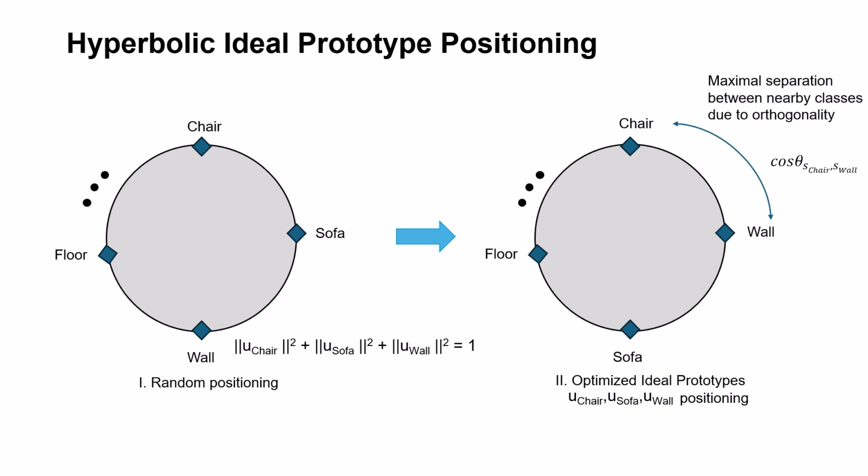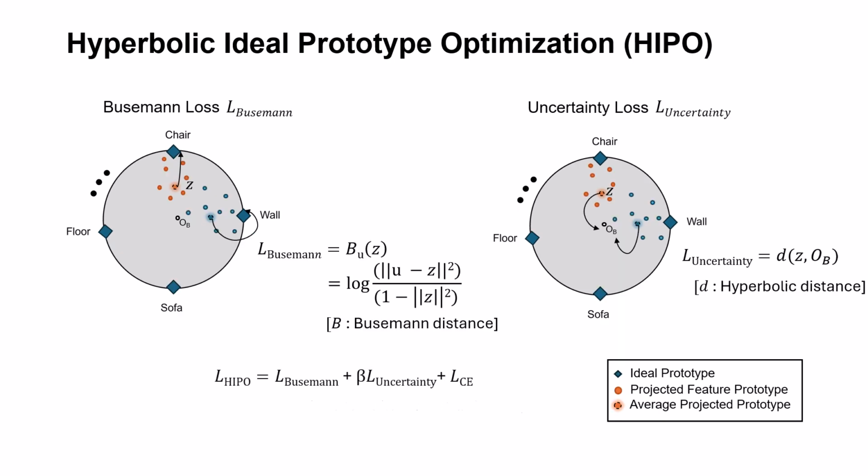Hence, at the end of hyperbolic ideal prototype positioning, we are left with a certain arrangement of ideal prototypes such that the semantically similar ones are farthest away from each other and the adjacent ideal prototypes are orthogonal to each other. For each session, we align the hyperbolic sample mean features with their hyperbolic ideal prototypes of the respective classes using alignment loss. We define the alignment loss using Busemann function and introduce a regularization term quantifying uncertainty of the class features to prevent feature collapse around the ideal prototypes, effectively reducing interference with previously seen classes and vanishing gradient problems.